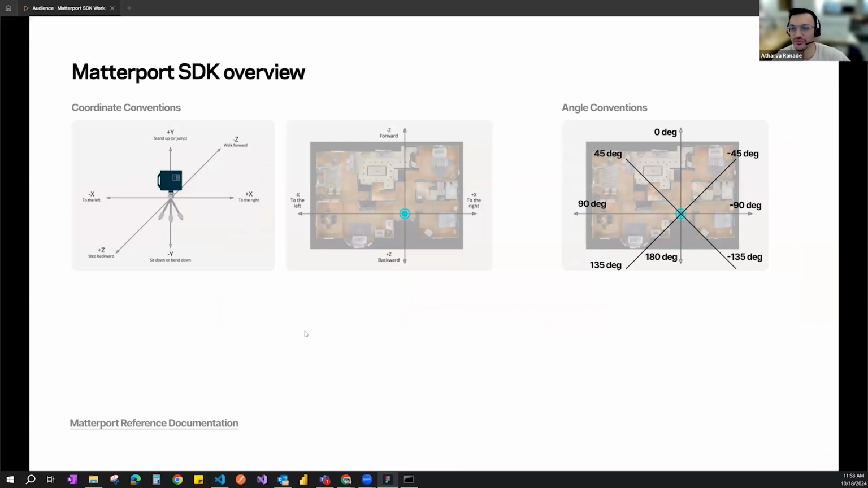There are a few Matterport SDK coordinate conventions that we need to understand, because as we work through the code, you need to understand how the coordinate system works in a Matterport space. Y is up, and X and Z are your horizontal plane in Matterport. That's really important to know, because if you change your Z axis, you will not move upwards.